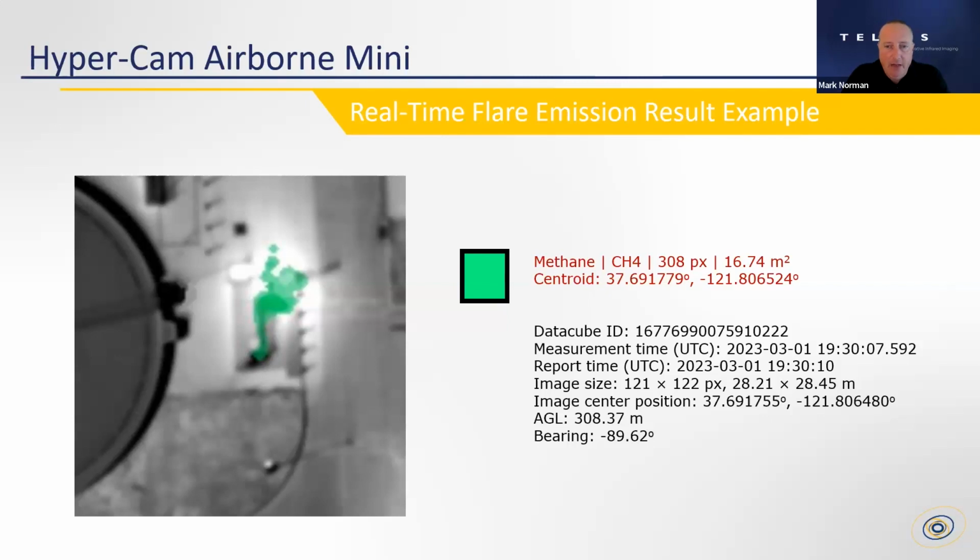So let me spend some time on this slide. In the image on the left, what you see is the infrared image just above the flare stack. And the left part of the image, you see a portion of one of the water storage tanks. The green pixels you see in the image, that's methane. That's methane that was detected and identified at the individual pixels within this hypercube that you're seeing in the image as the pilot flew over it in targeting mode for a single frame.